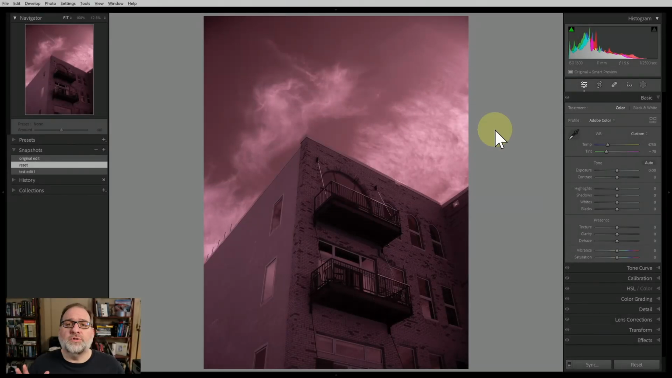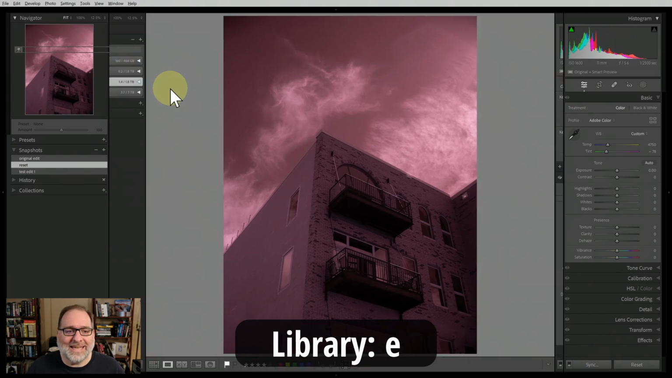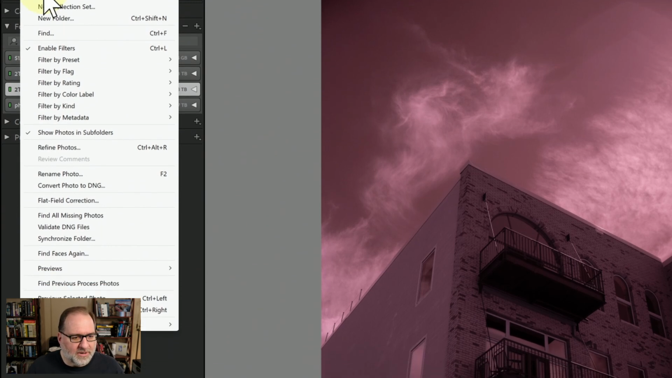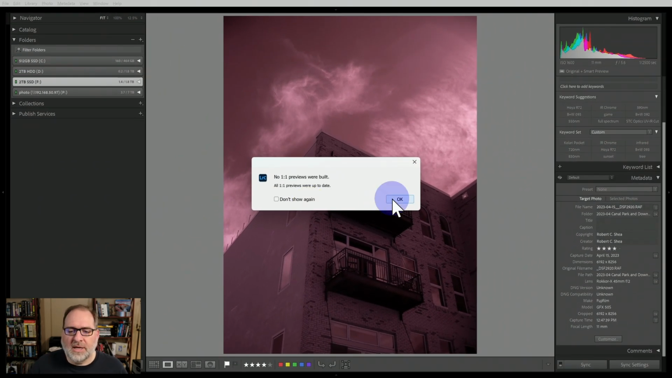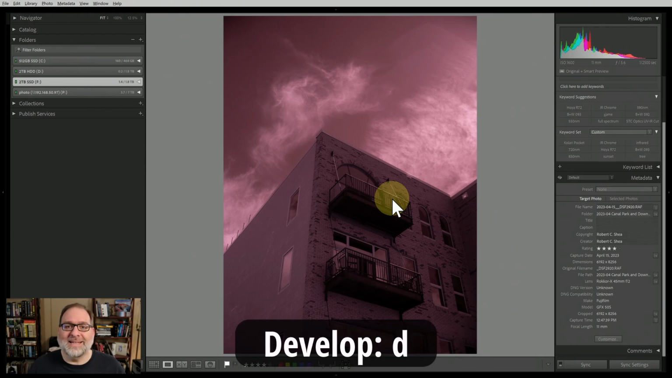The first thing that I want to do when editing an image like this is make sure that Lightroom is prepared with a good preview. I'm going to go to the library module by hitting the E key. And then once in the library module, I'm going to go under the Library drop-down menu, then Previews, and then Build 1:1 Previews. I've already done that for this image. That will allow Lightroom to have a good preview to work with, and it'll improve the response time while you're editing the image. Now we'll go back to the develop module by hitting the D key.